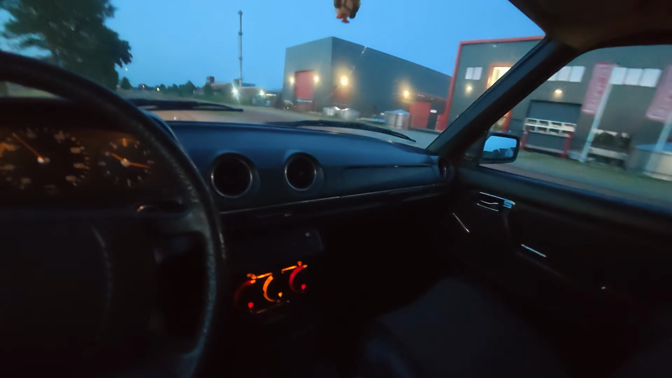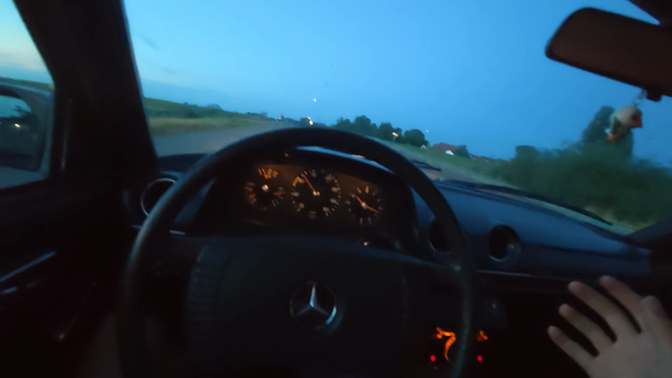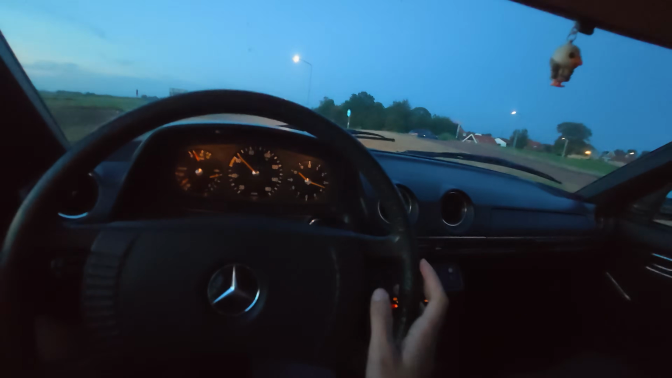A manual. I think I prefer the manual because I like to shift gears to do something while driving. But if I'm filming, it is not so practical because I can't shift and steer with one hand. But yeah, you know it.